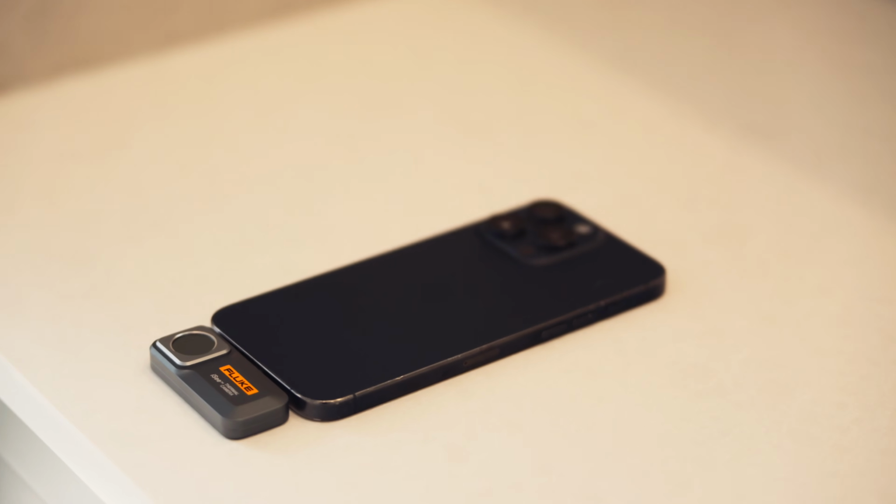Well, we think Fluke's done a great job with this thermal camera. We'll drop a link down below for you to check it out. Go to Fluke's website, have a look at this. They have a great range of these thermal cameras and they're very useful for all trades.